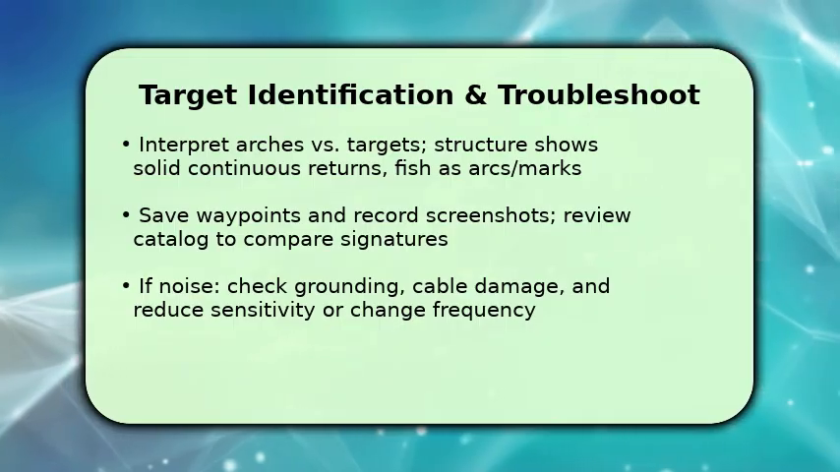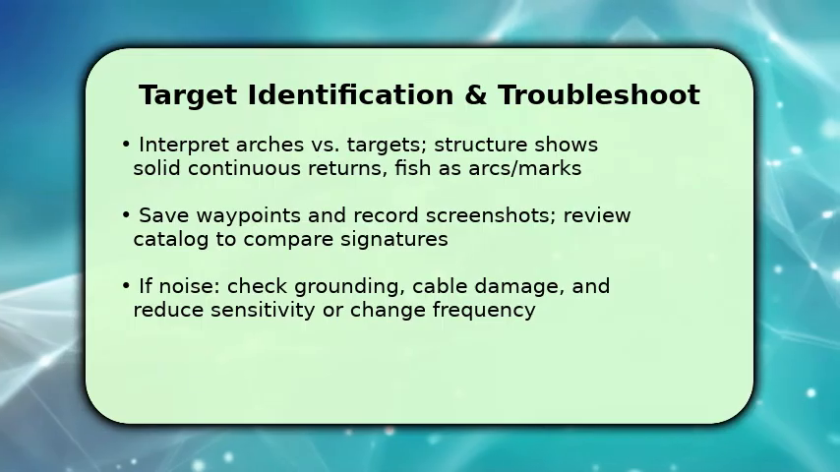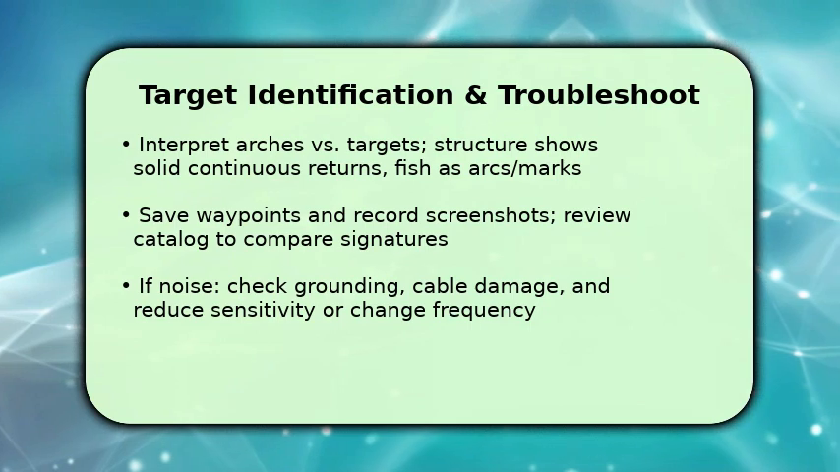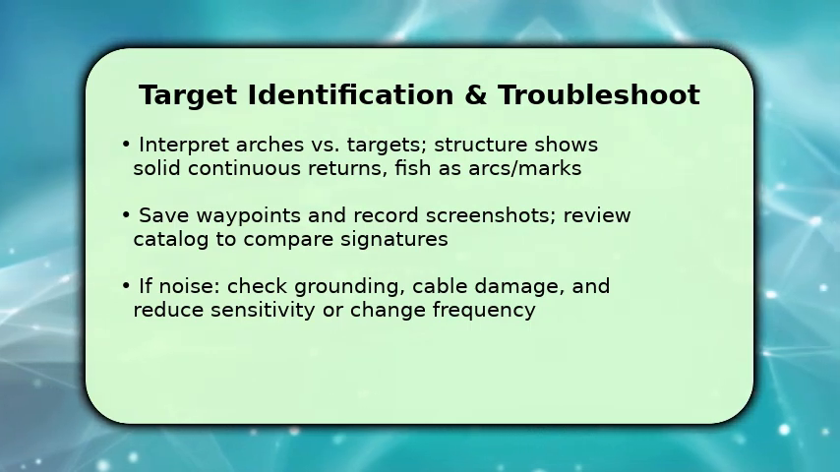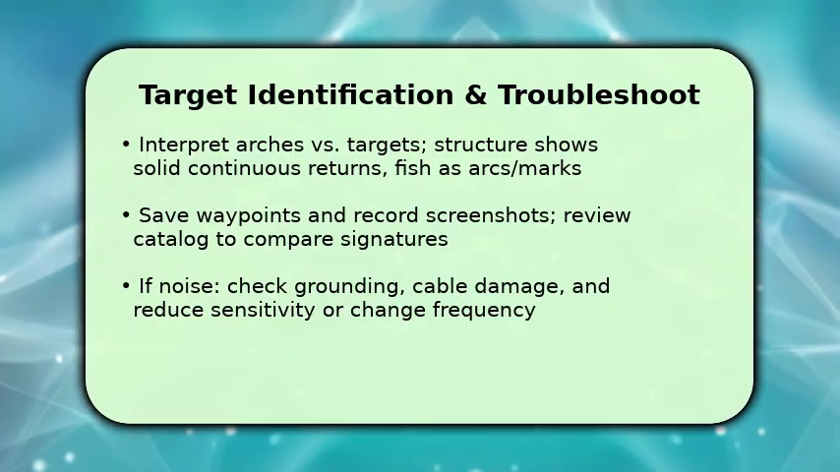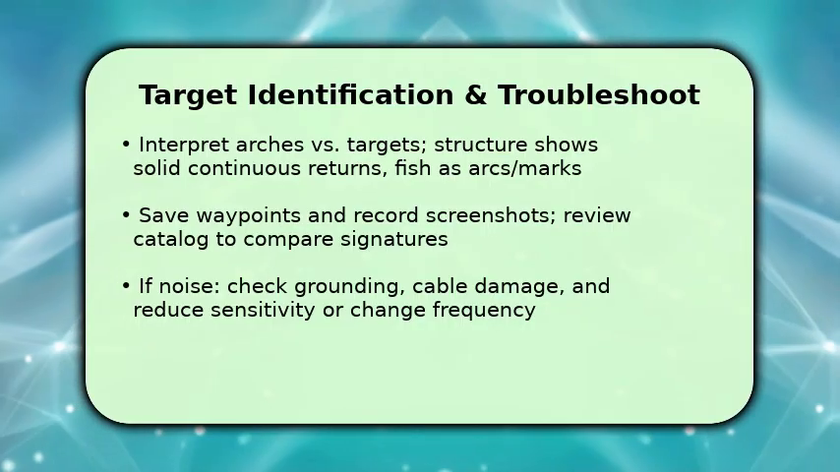If image degrades, first check grounding and cable connections. Poor ground or chafed cable causes noise. If problems persist, lower sensitivity slightly, switch frequency, and remount the transducer. That usually resolves common down imaging issues quickly.